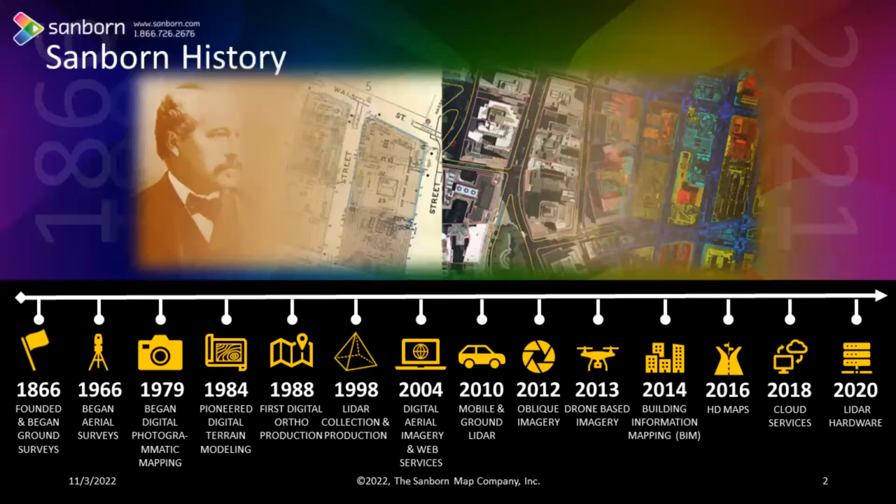I just wanted to give you a quick background on Sanborn. Some of this is new to me as well, but what's really exciting about Sanborn is that they've been in the mix for over 150 years. They are a name that is really synonymous with mapping, and throughout that history, they have developed and been pioneers in a lot of different technologies, as you can see across this timeline.